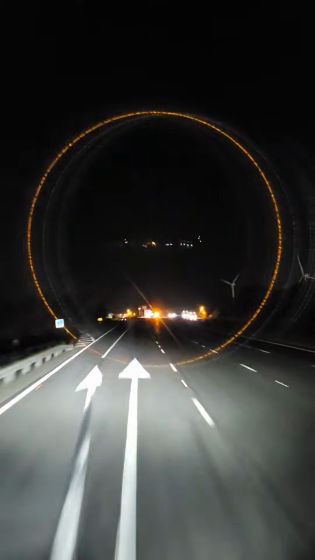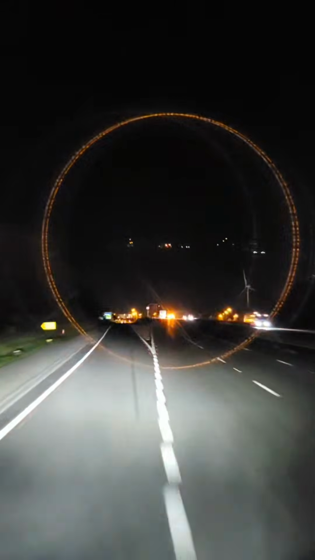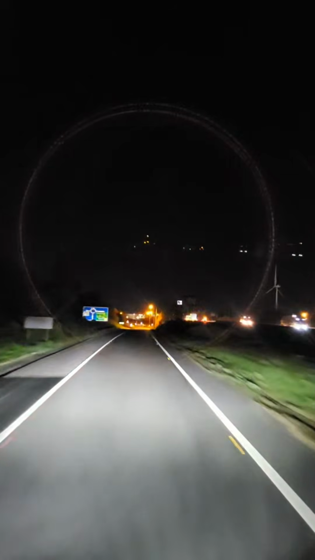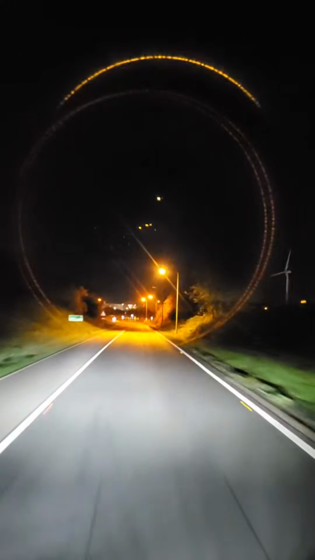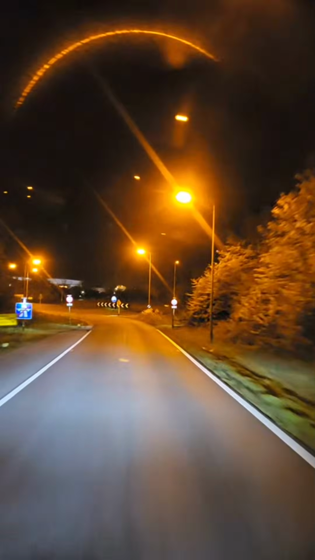This is my exit to get to Crick. So I'll be coming off here and not much further to get to the depot. So probably in about 5-10 minutes maximum I will be ending the live stream when I get there. Thank you very much for joining me.